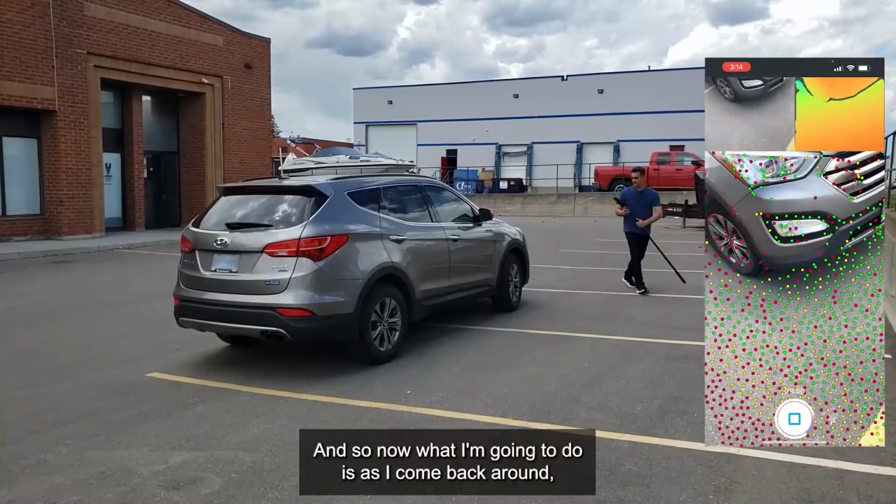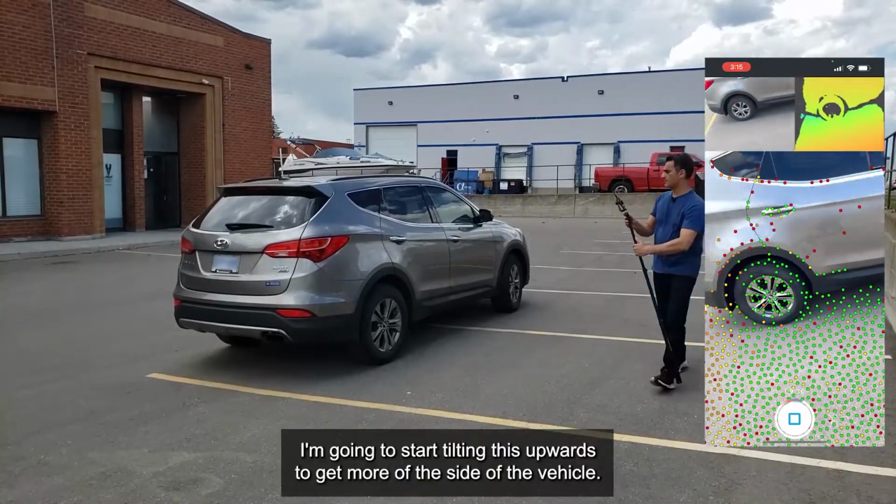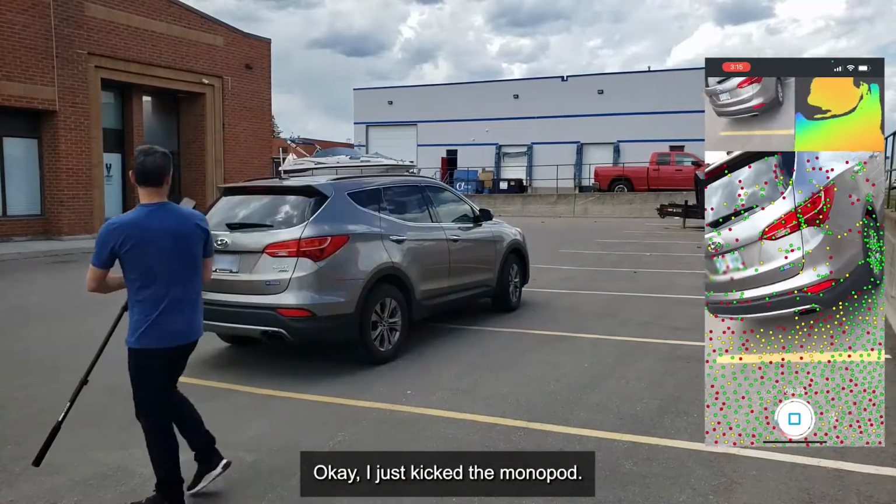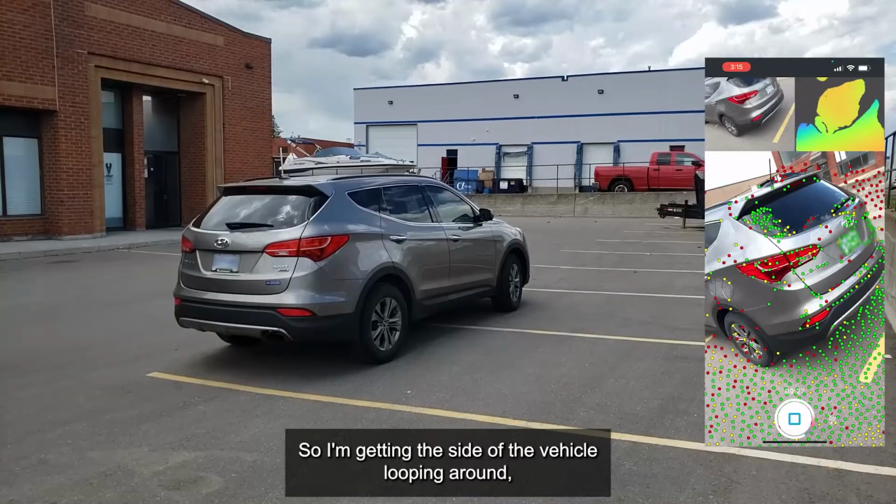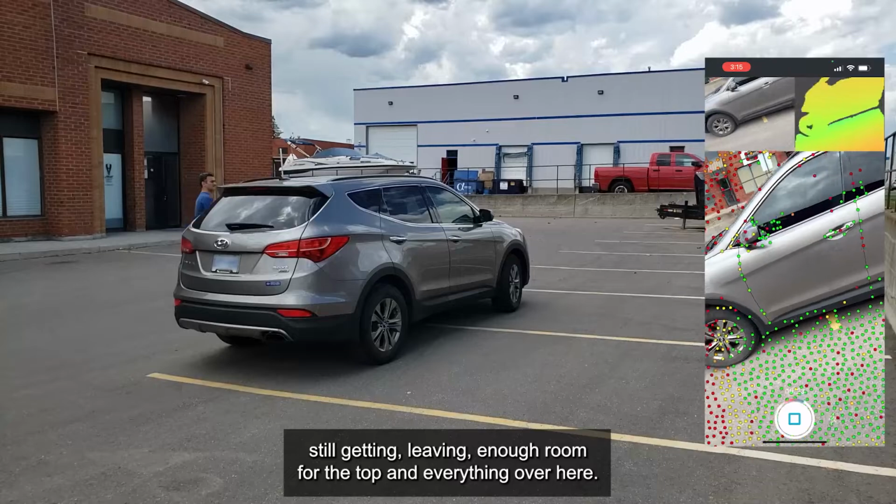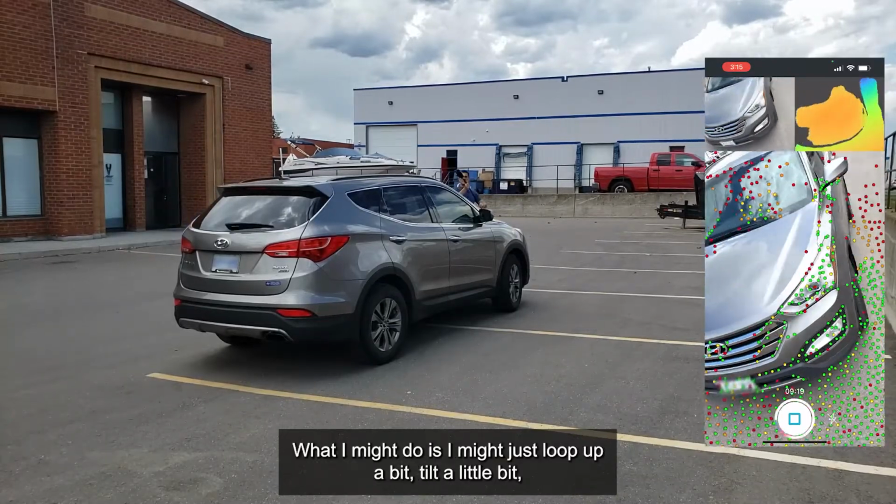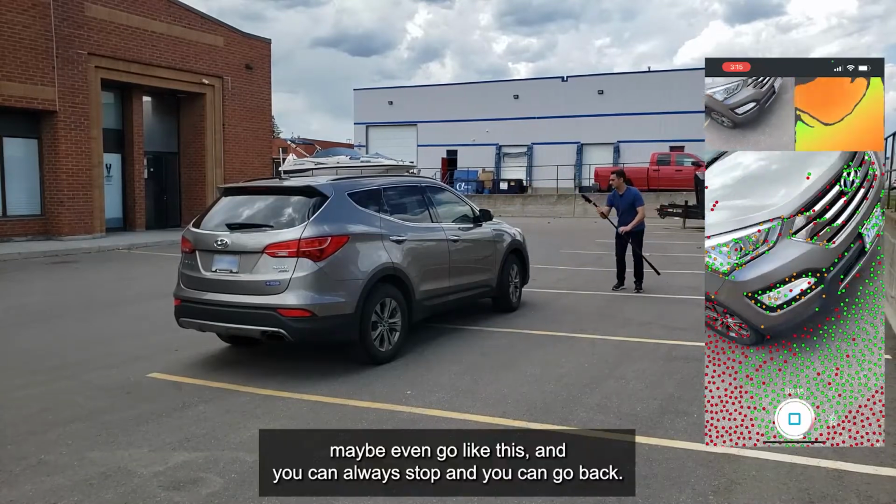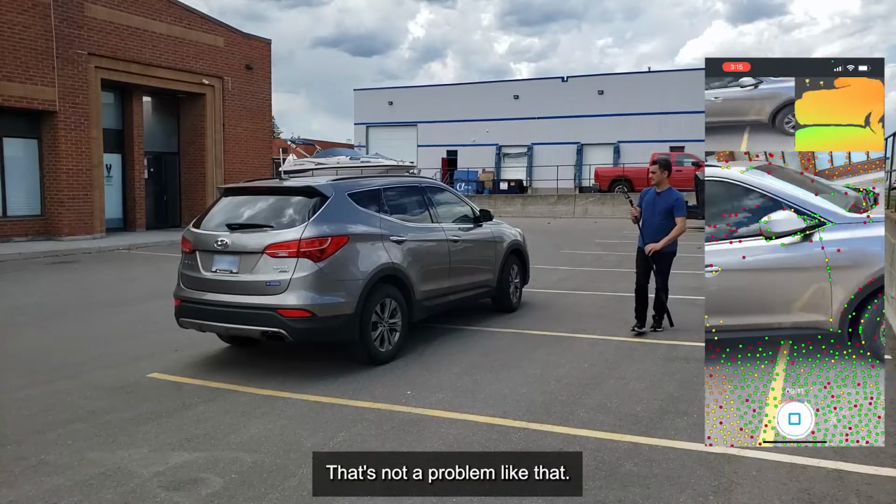Now as I come back around, I'm going to start tilting this upwards to get more of the side of the vehicle. I've got plenty of overlap there. Okay, I just kicked the monopod. That's not good, but it'll be fine. I'm getting the side of the vehicle, looping around, still leaving enough room for the top and everything. Over here, I might loop up a bit, tilt a little bit, maybe even go like this. You can always stop and go back. That's not a problem.